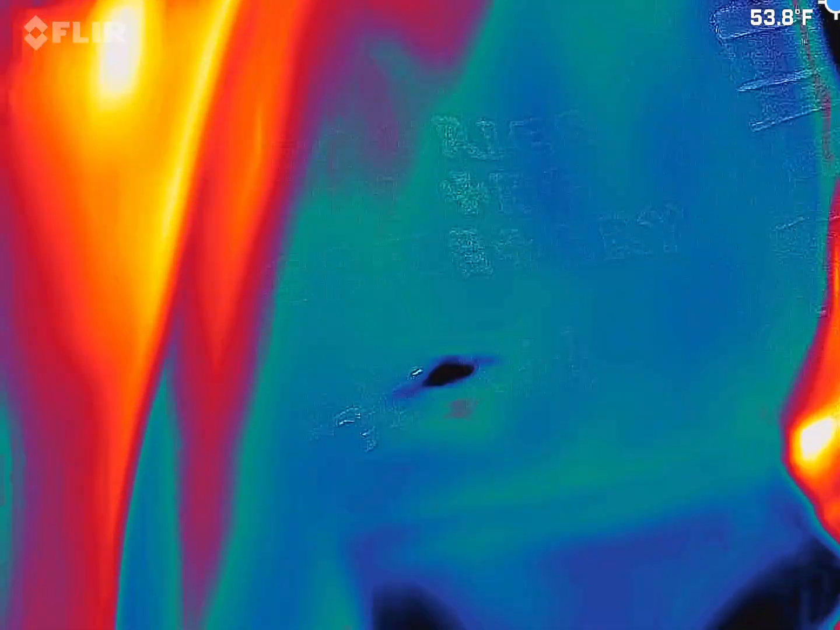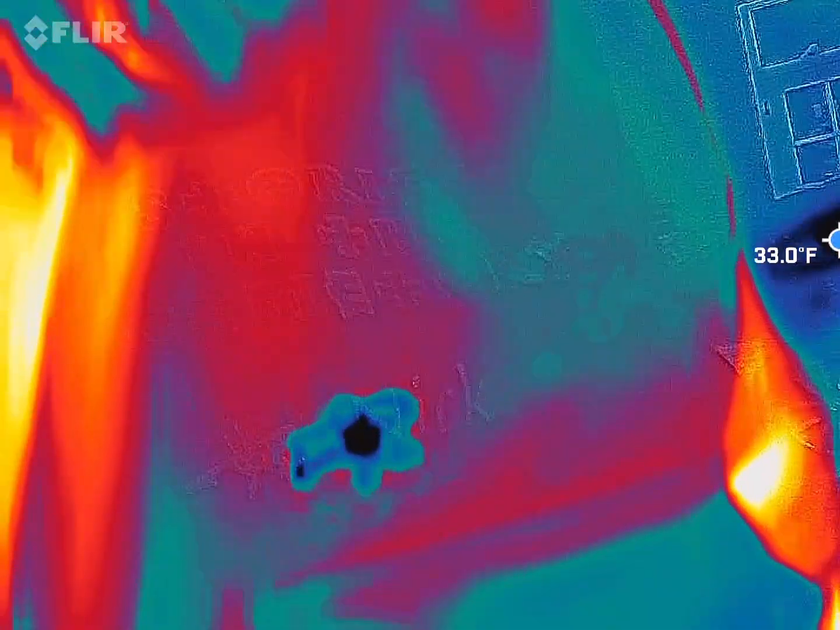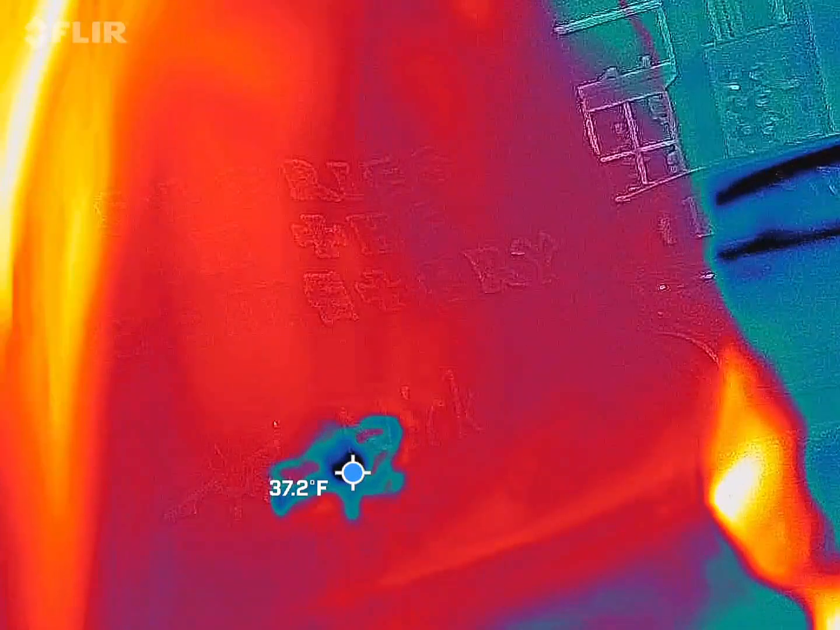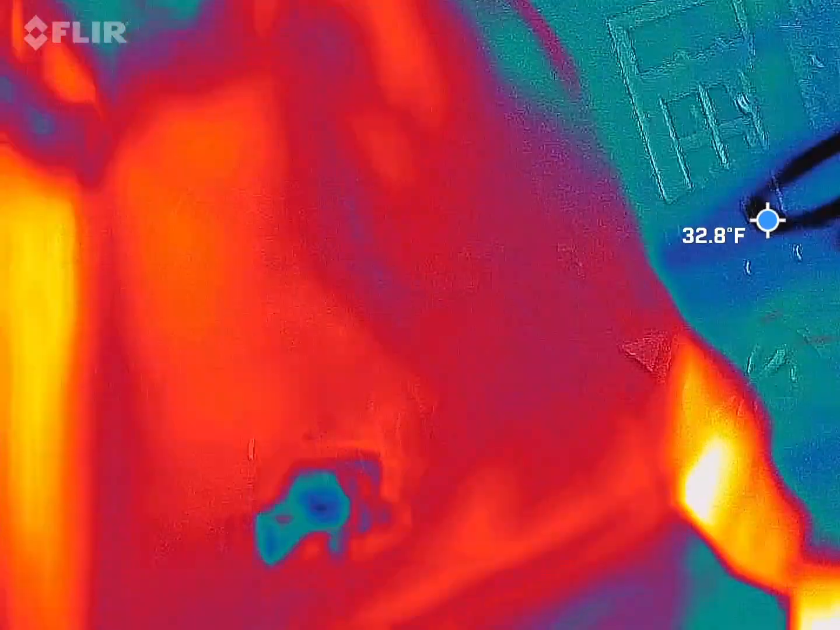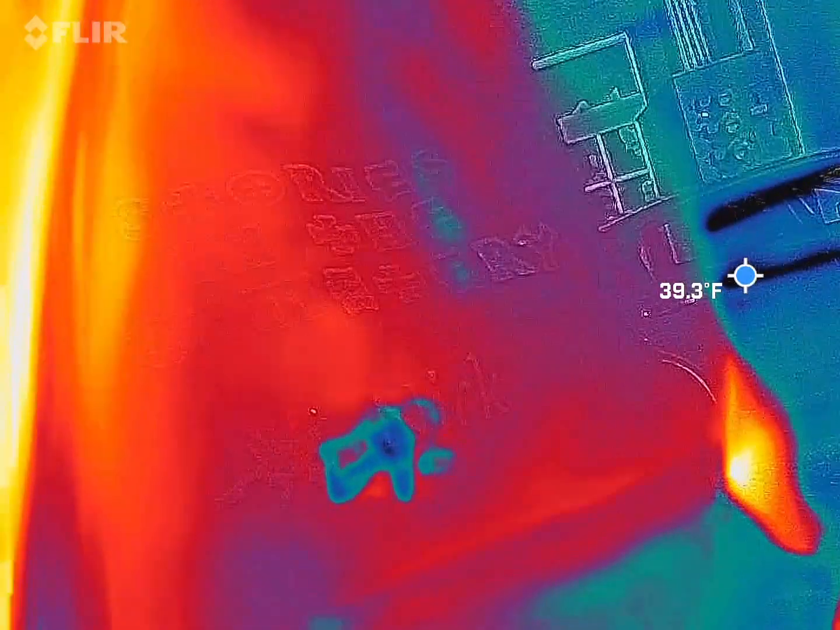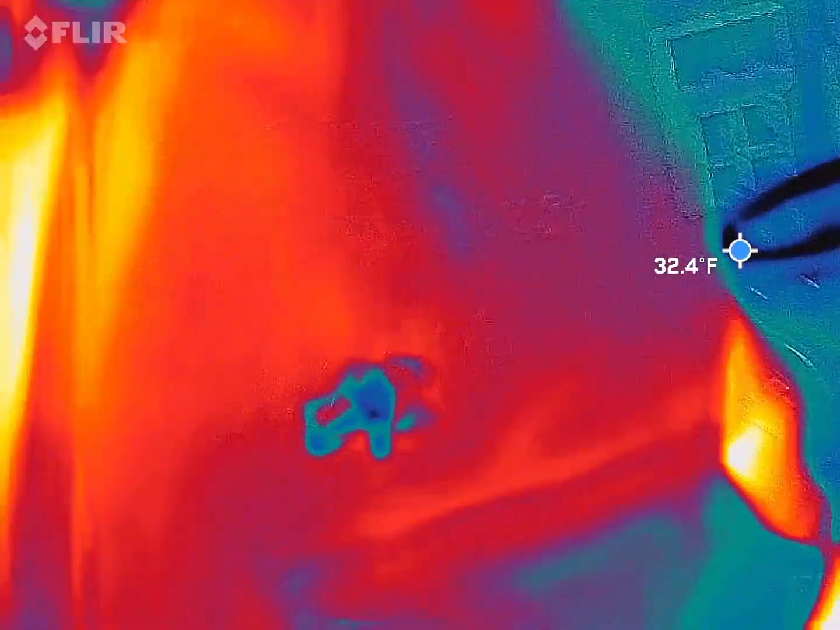But we're looking for cold spots, right? So the cold spots are going to be blue and black. I'm looking for blue and black to move or to take shape because we're always going to have blue or black in there. It's going to land on windshields and glass and cans on the ground and signs and all kinds of stuff. When I say I want it to take shape, I want a head, shoulders, moving arms, and legs. That's what we've caught with this guy in the past. That's hopefully what we'll capture with it again.